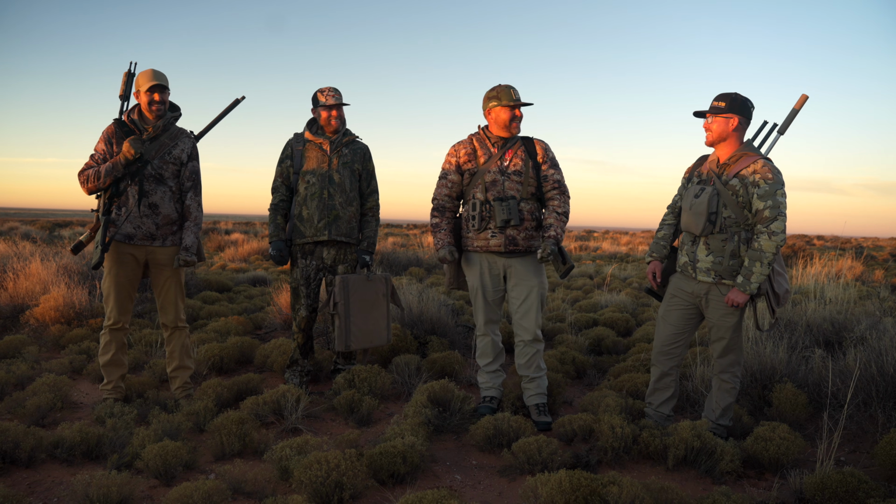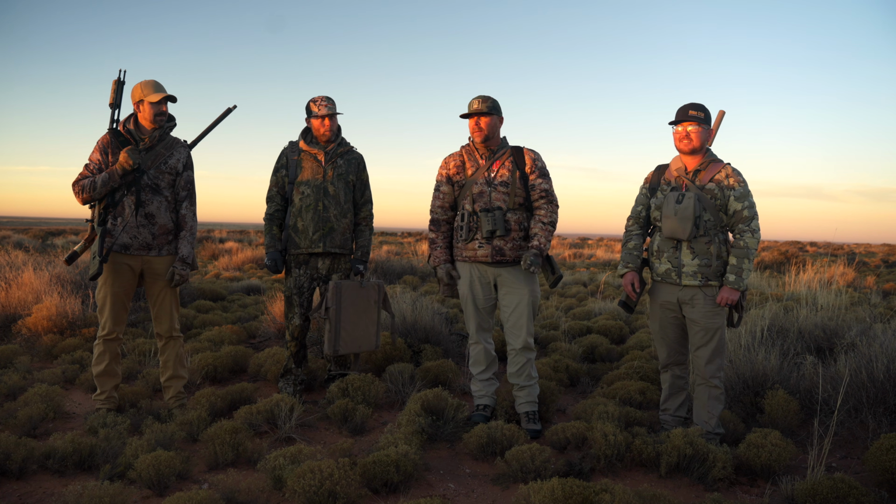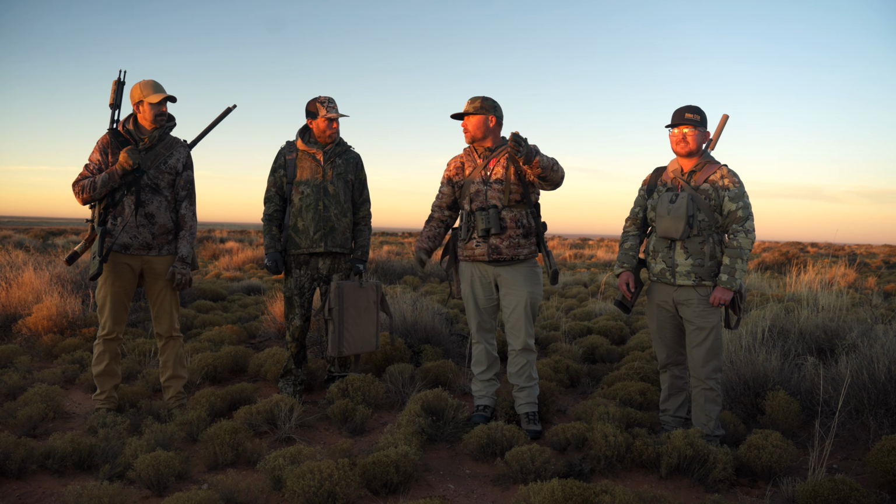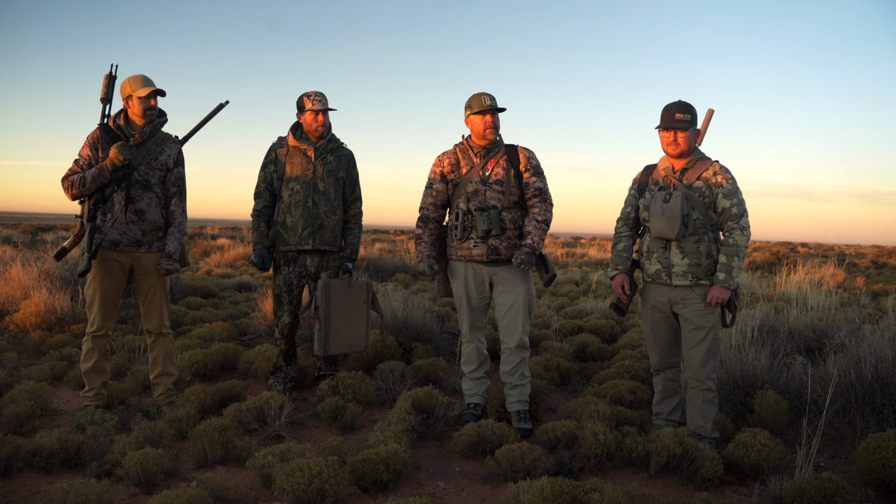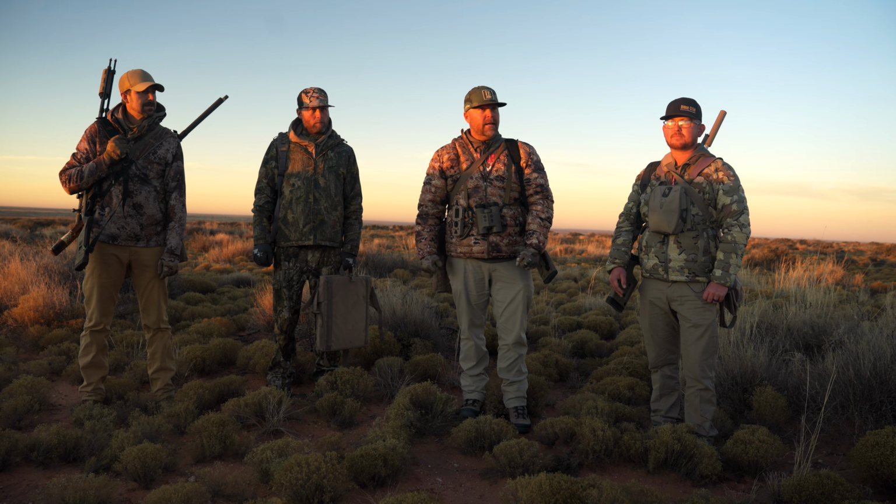Got a little more cover on the hillsides at least. Yesterday the knobs didn't have a lot of cover. We're about 20 miles south or something roughly. So just a small change in distance can make a big change in the terrain sometimes. So, yeah, we're going to get in there. It's going to be the same type of day.